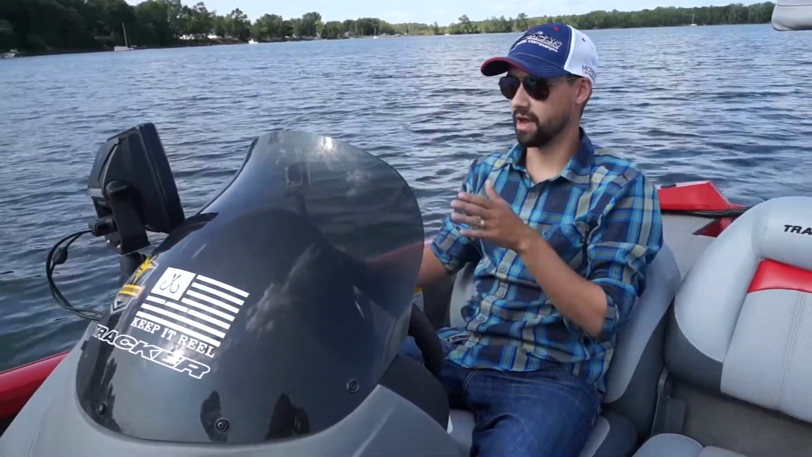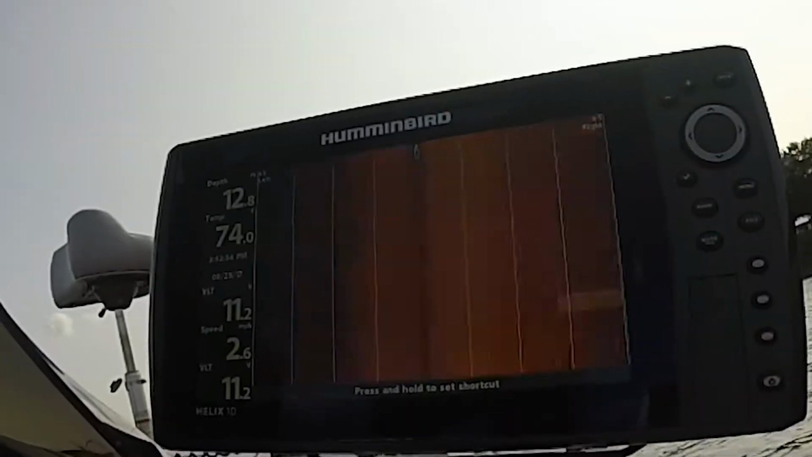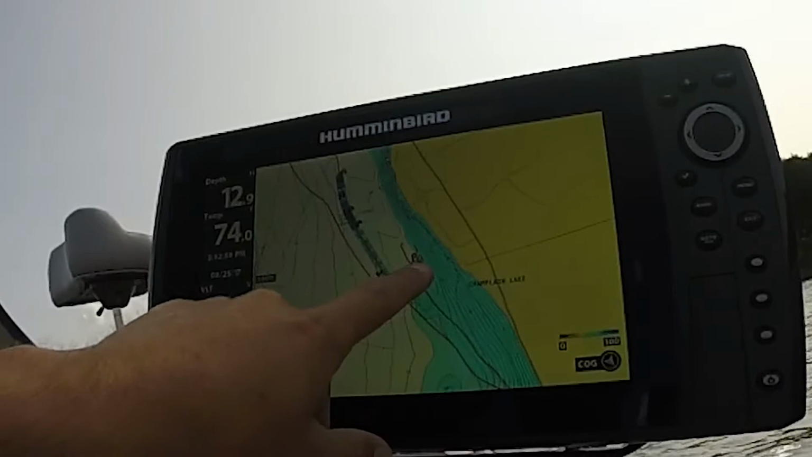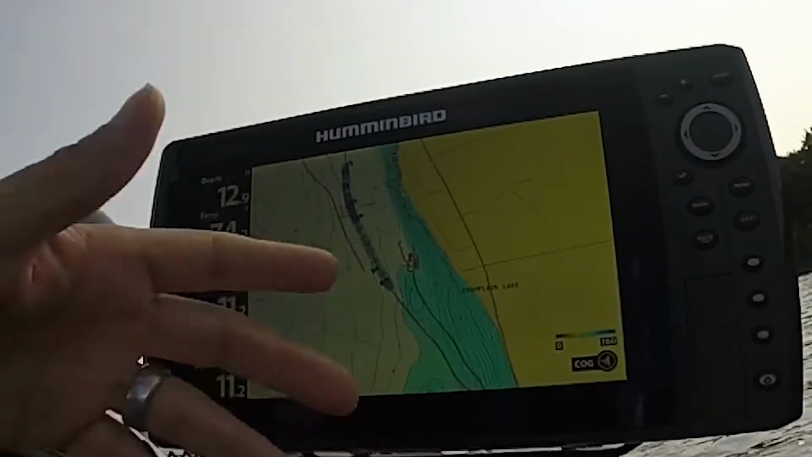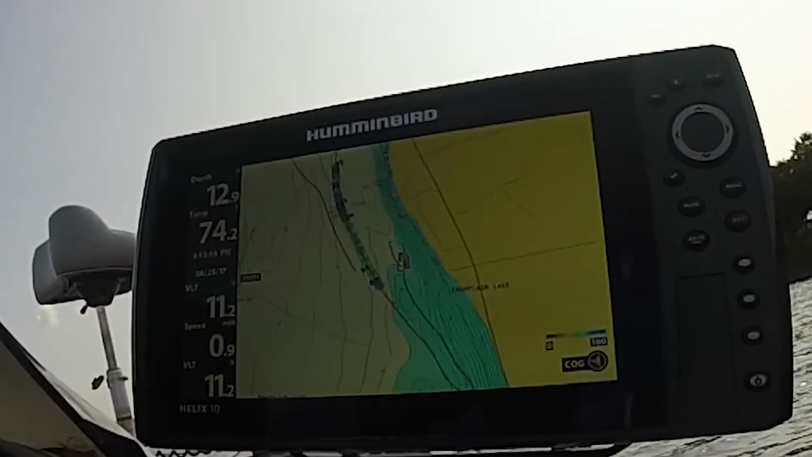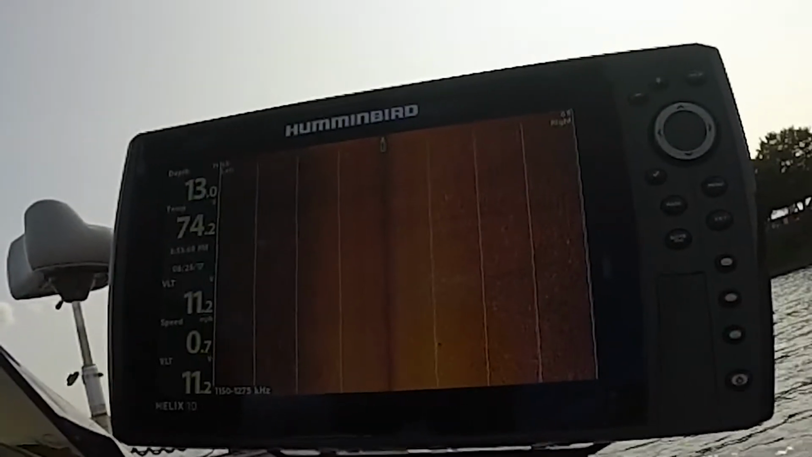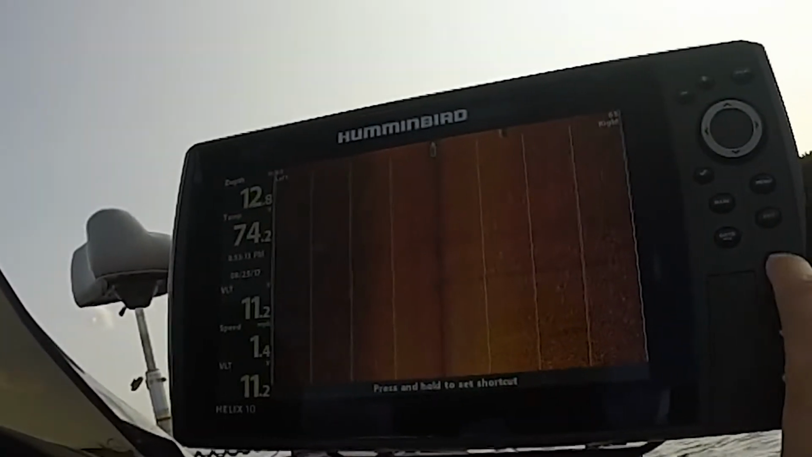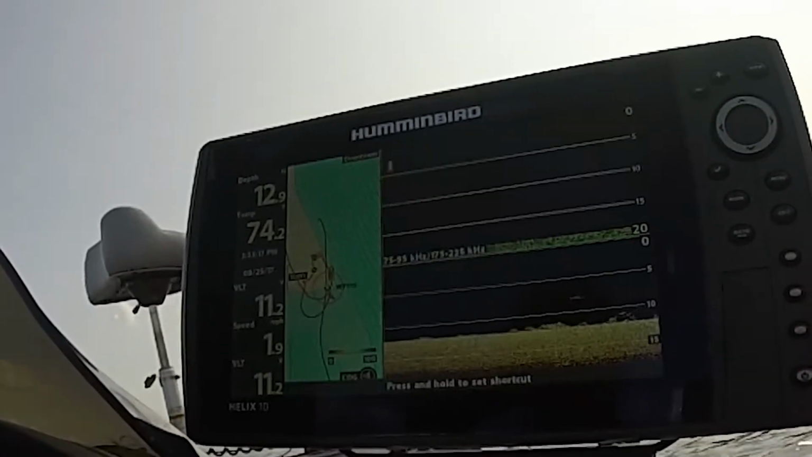So on my GPS right now, on my sonar unit, I actually have the blue line set up as 15 feet or less, mainly so I don't crash my motor into something. The other part of that is the weed lines. So I'm going to put the motor in trolling mode right here, basically low speed. And I'm going to put on side scan.